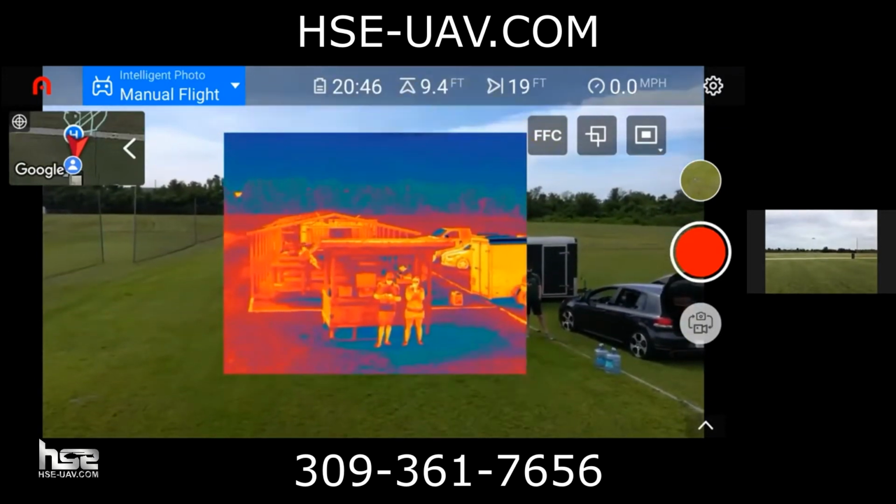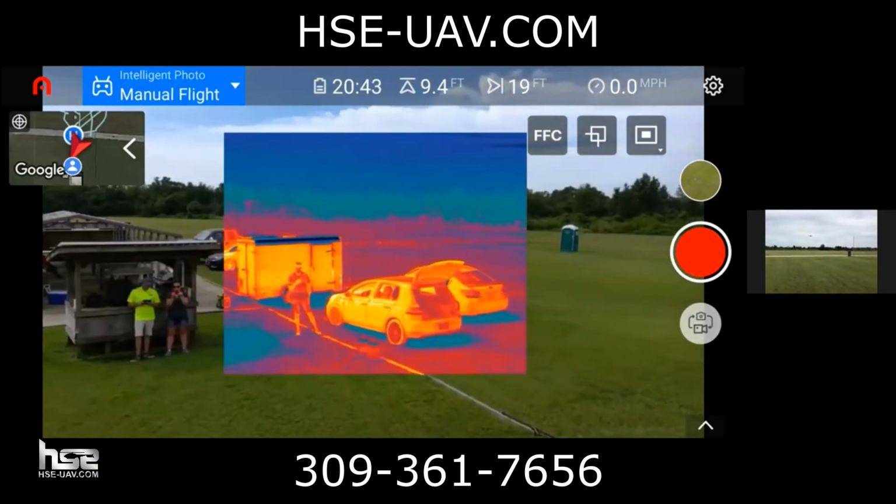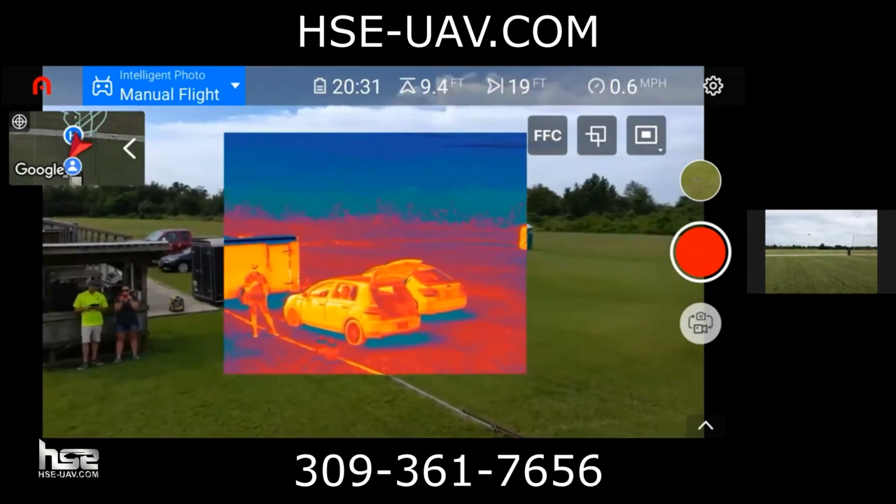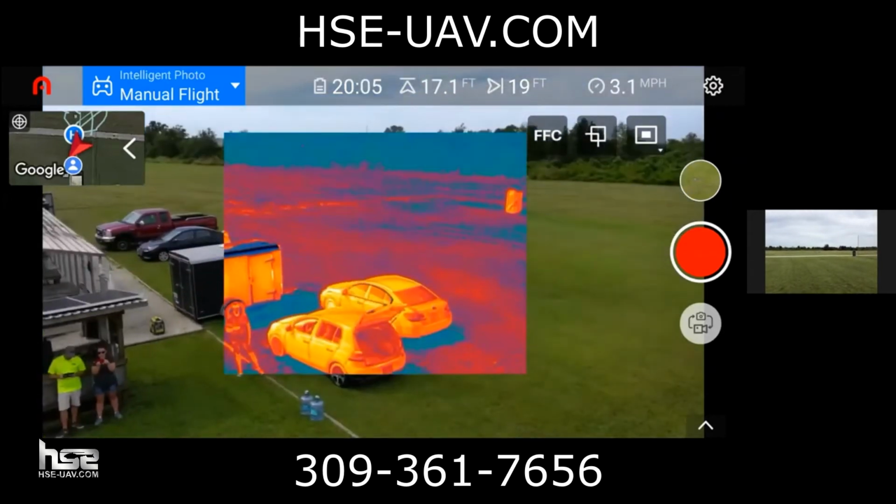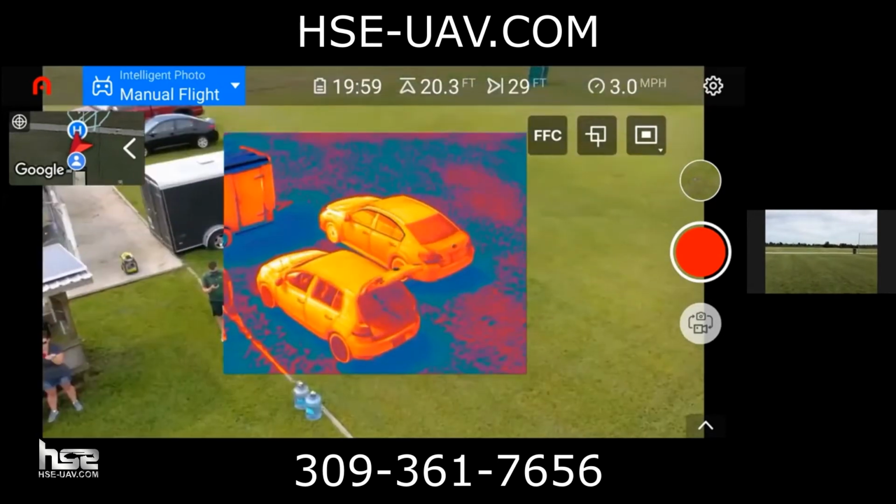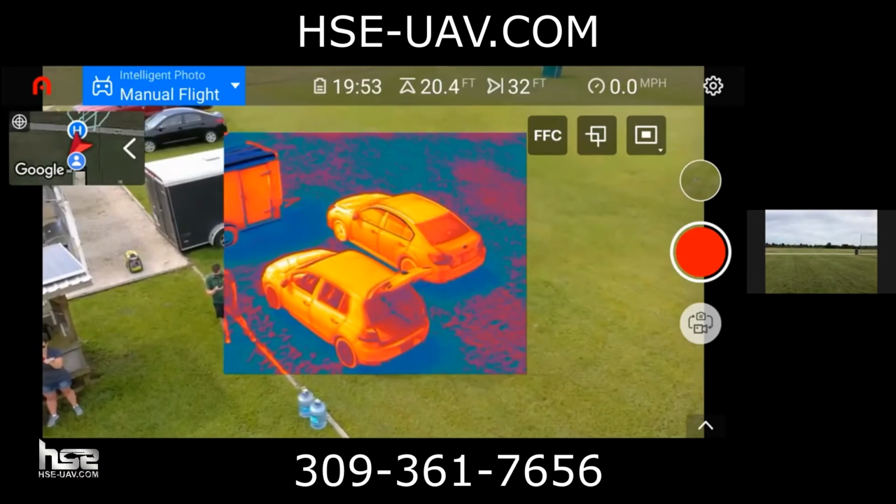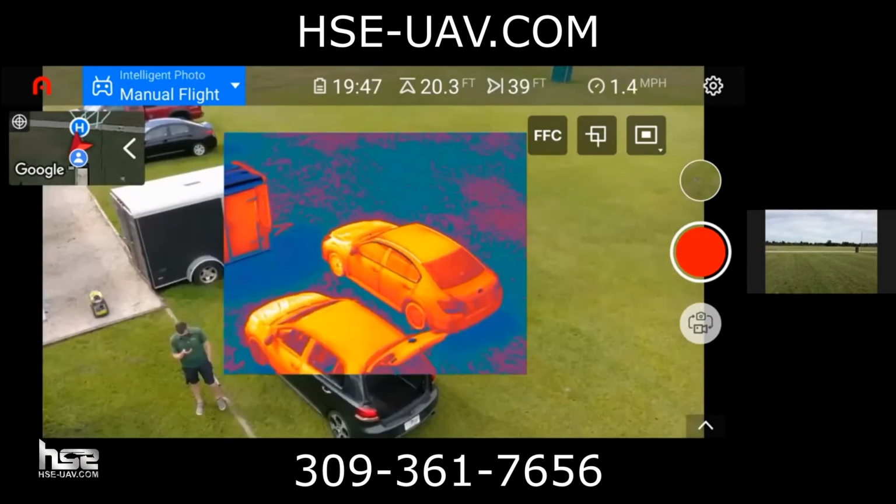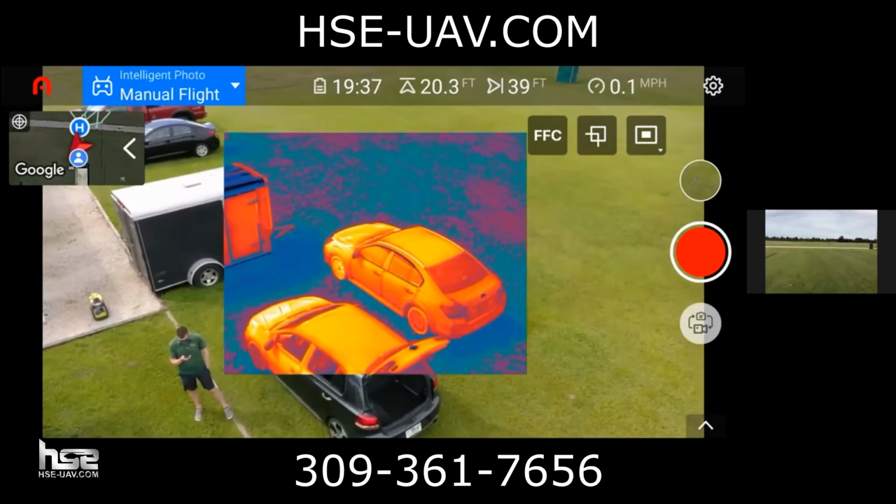You guys can see, even looking at a vehicle, you can really see the hot and cold areas. I mean, really well. If a car is running, you can tell. Yeah. You can see even the motor. These cars have been parked for a while, but you can see exactly the hot areas, the cool areas. It's really, really interesting. You can even see the front wheel on your car, Joy. You can see the brakes were working there. They're a little warmer than the back ones.